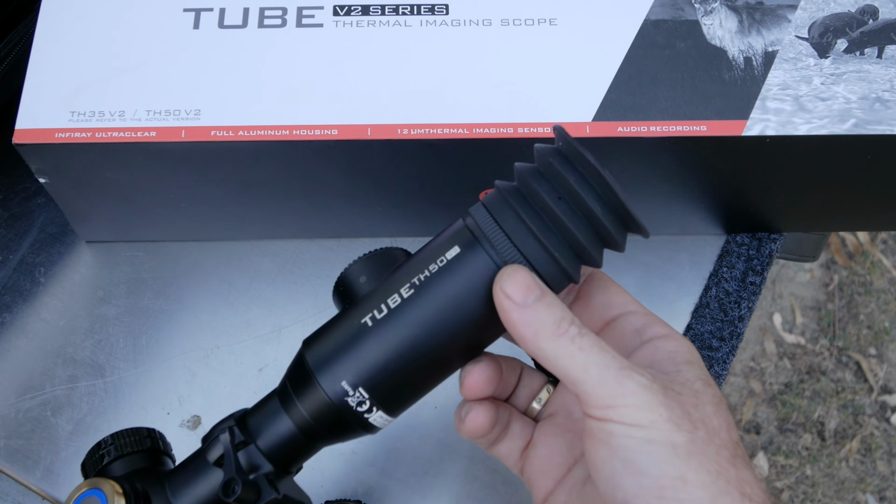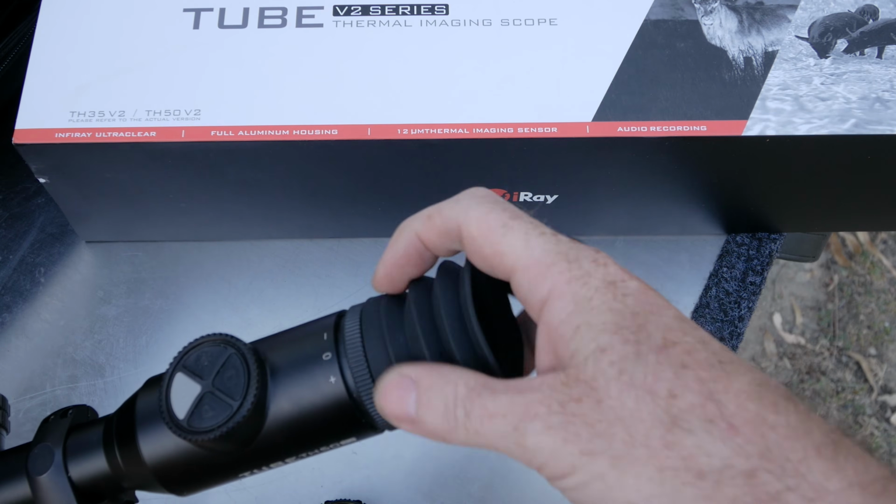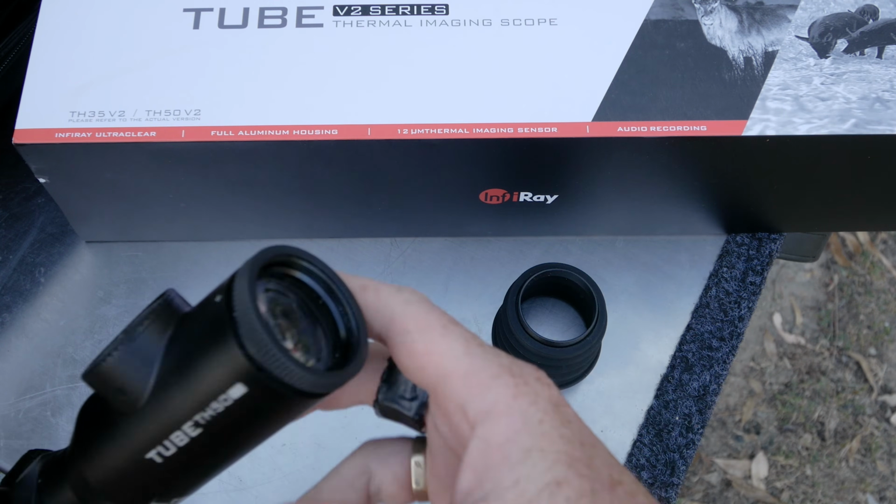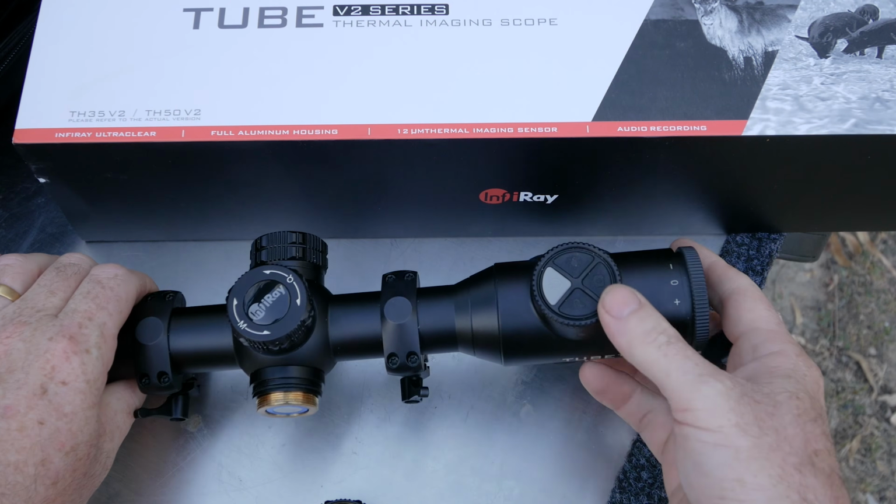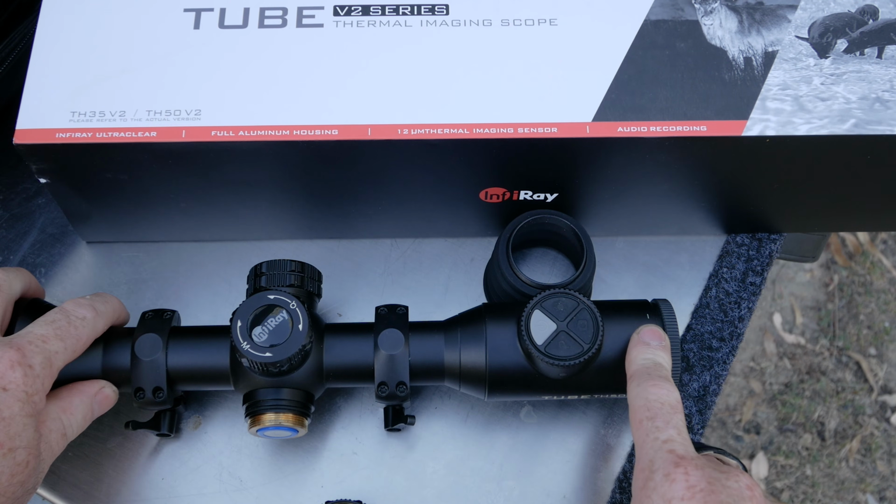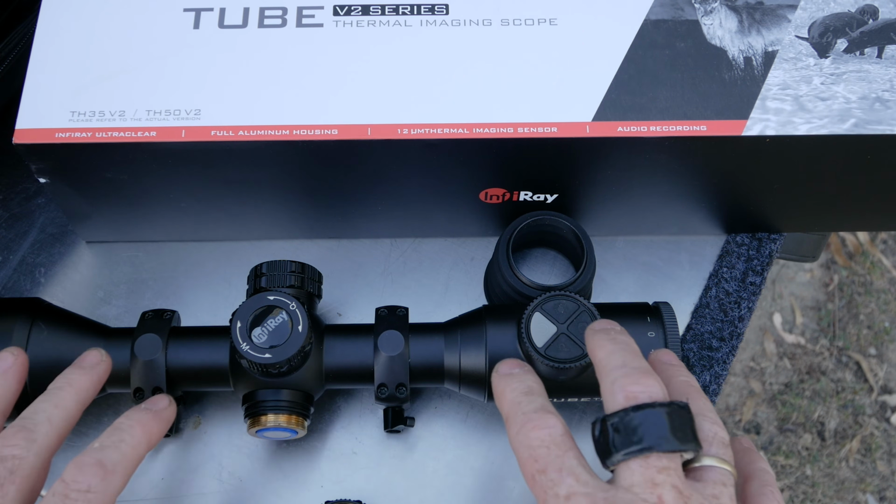At the back here there is a diopter, and it's nice and easy to get onto, and then you have this little eyepiece, which you can just unscrew to keep it out the way. You're not going to be able to see it because the unit's turned off. One thing I'll say on here, the screen at the back is fantastic. I'll go through just the basic specs so you get an idea.